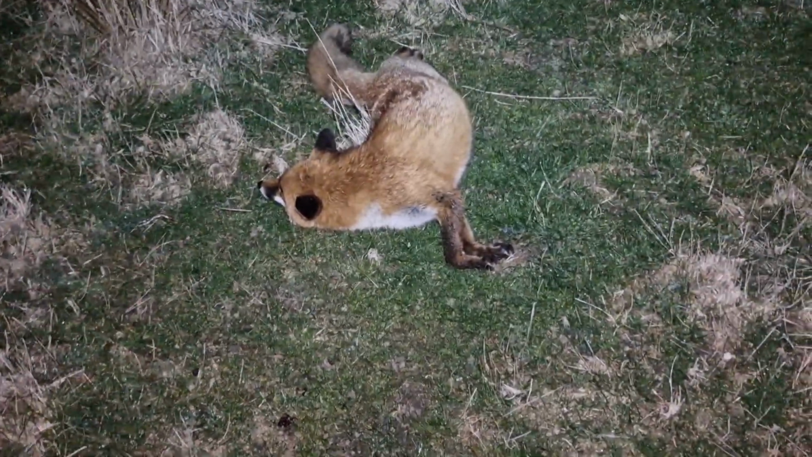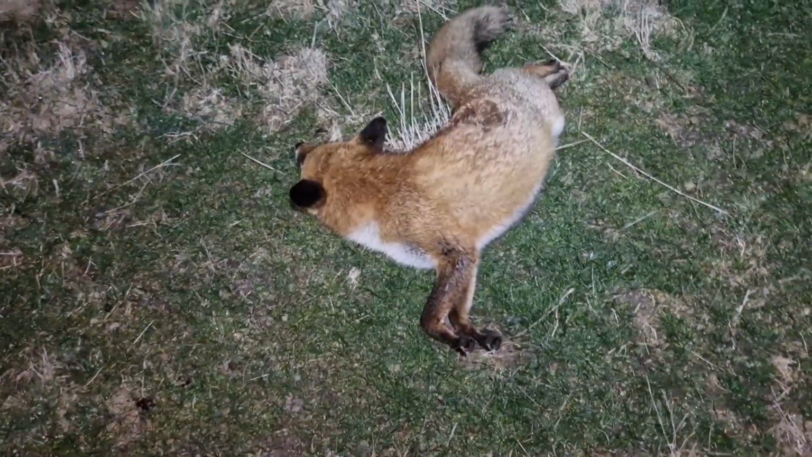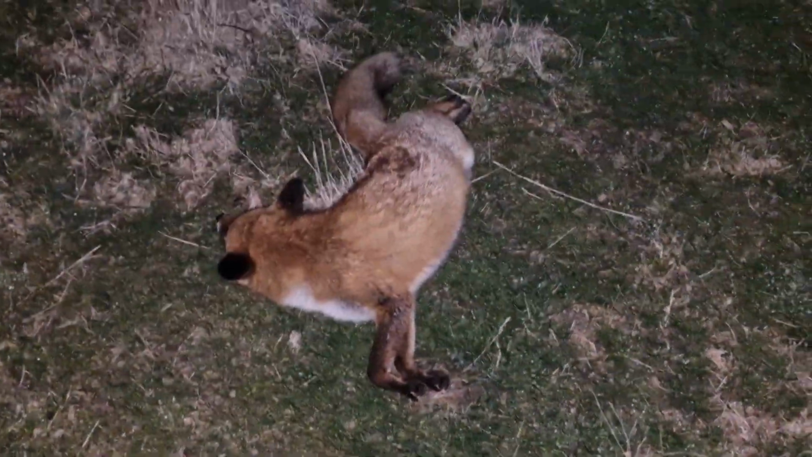Almost wasn't gonna record this fella, he kind of snuck up on me, but I managed to get him. I don't normally like to take shots on the run, but I reached out to Nathan Stewart recently of Edge of the Outback, asked him for some advice about taking shots on the run because I know he's quite proficient at it, and Nathan's advice was very helpful.